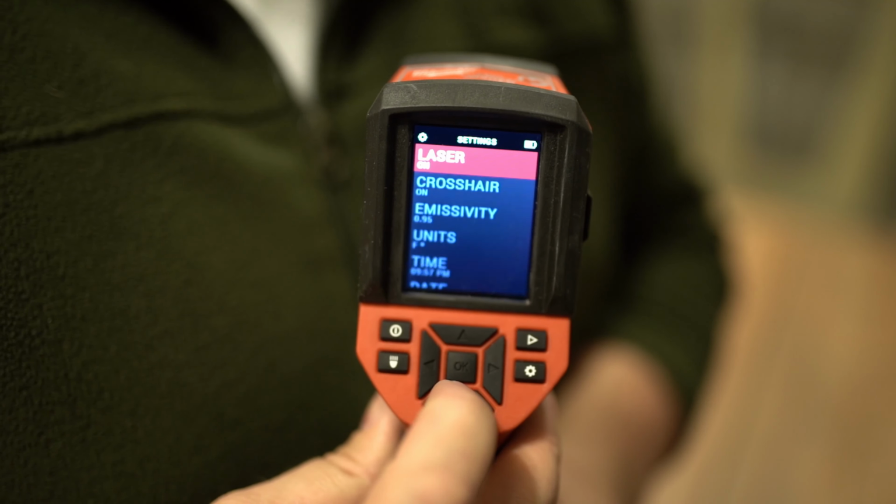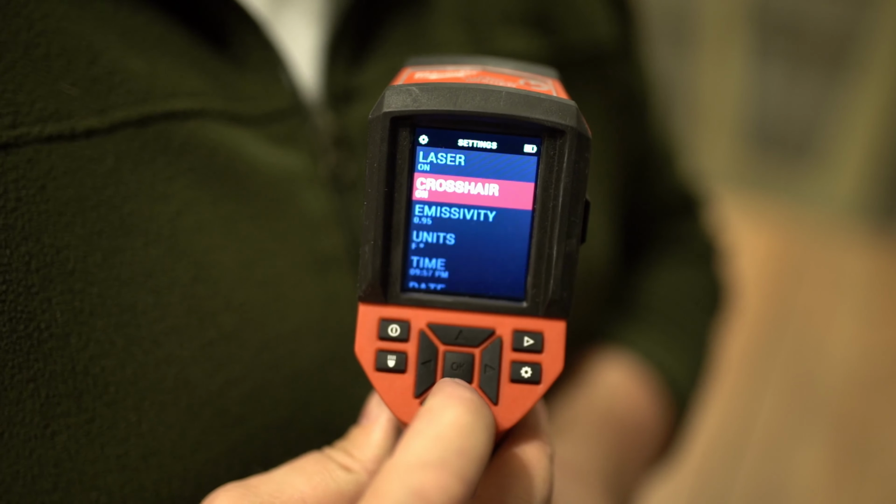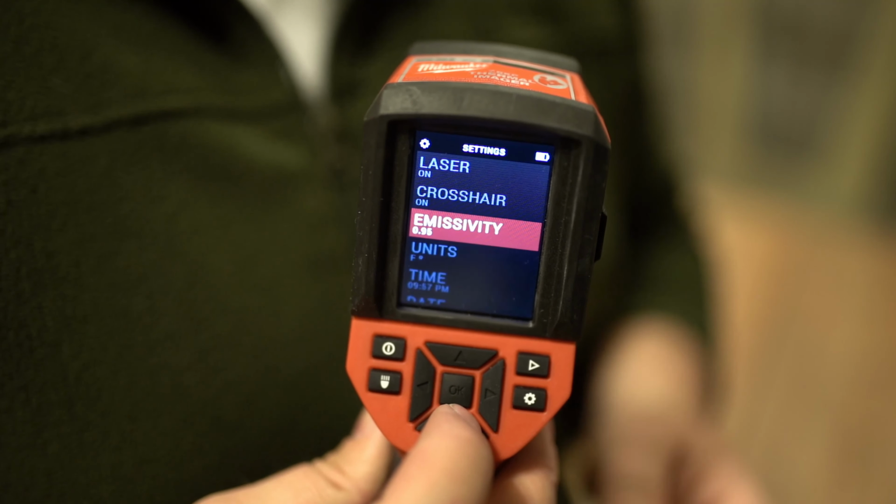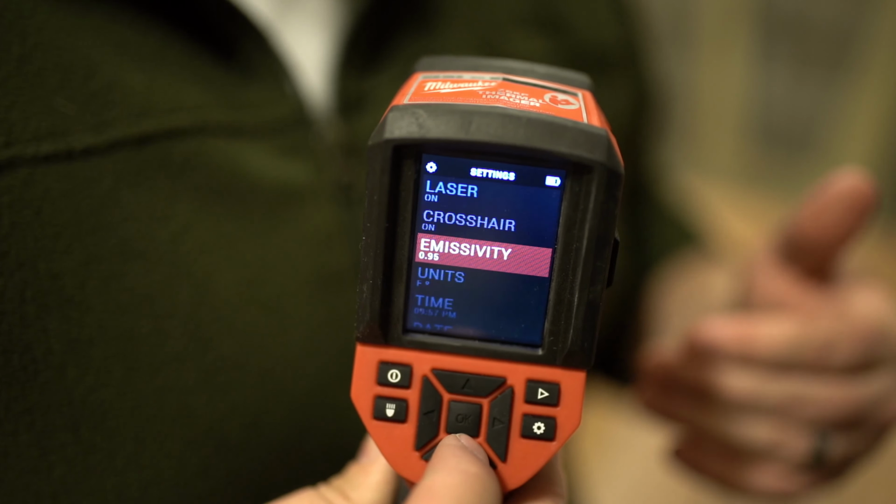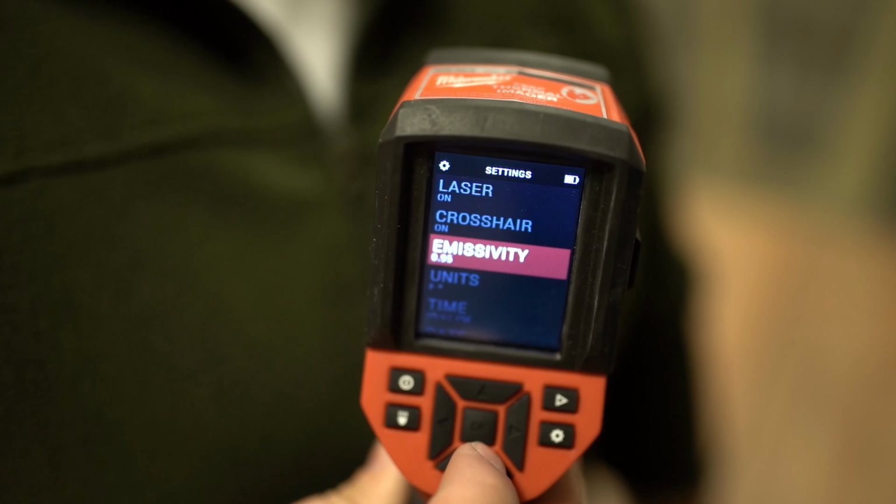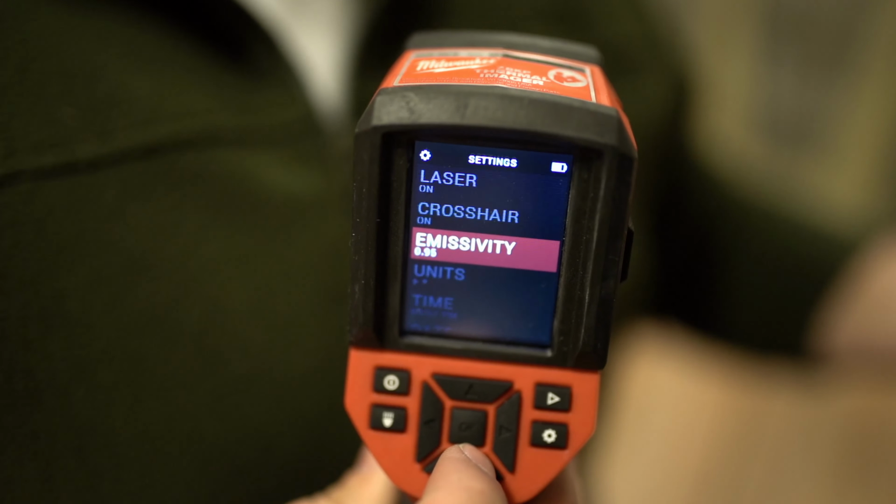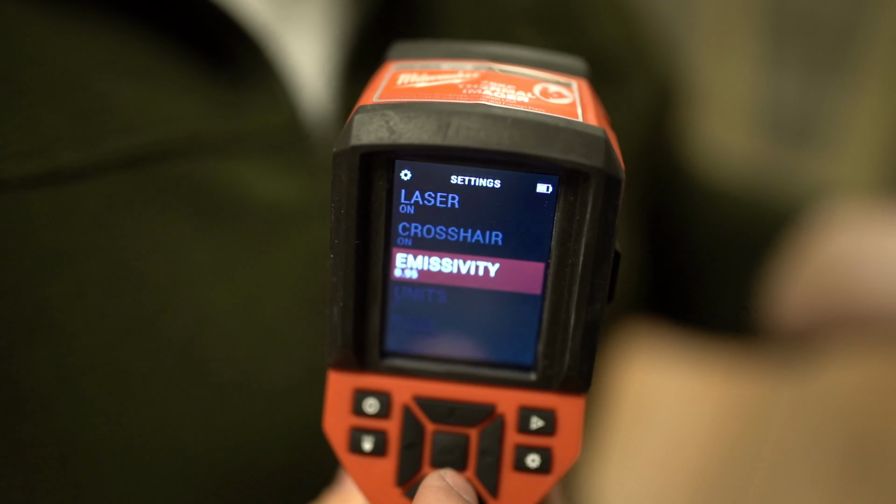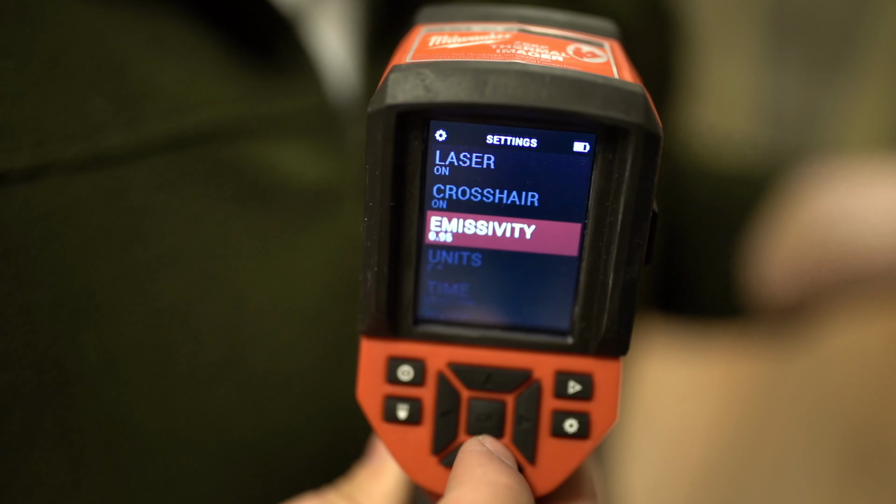You've got your laser that you can turn on or off when you're taking that picture, the crosshairs that are reading out in the middle of your picture, the emissivity. So the manual is actually pretty good at showing different types of material and the emissivity of what material you're trying to get a digital readout on. So what that means is whatever type of material and how well it reflects the radiation or absorbs it. So something like a mirror is going to have a really low emissivity number.